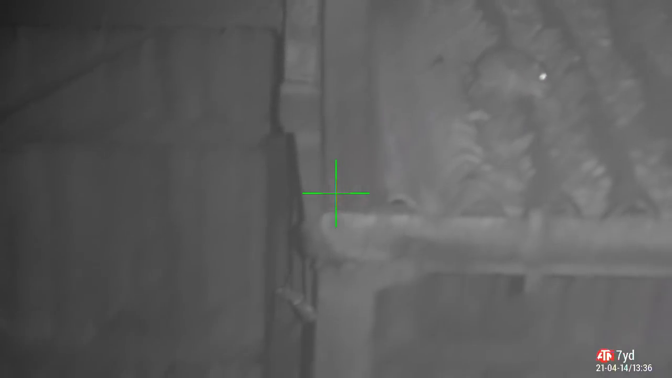So this one gets a reprieve. It's not worth taking the shot if you can't guarantee where the pellet's going to go. If you don't know your point of impact, it's not worth the risk. I'll come back up and I'm pretty sure I'll get him another night. That's the only issue when you're using laser rangefinders in fog. The refraction gives you incorrect ranges, so you do need to be very careful.